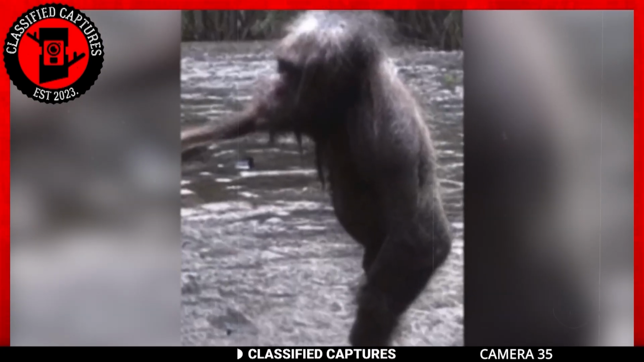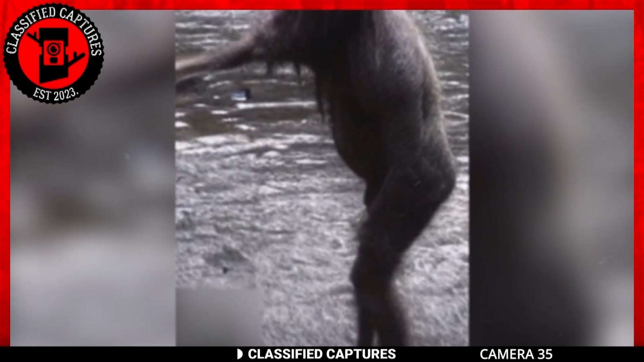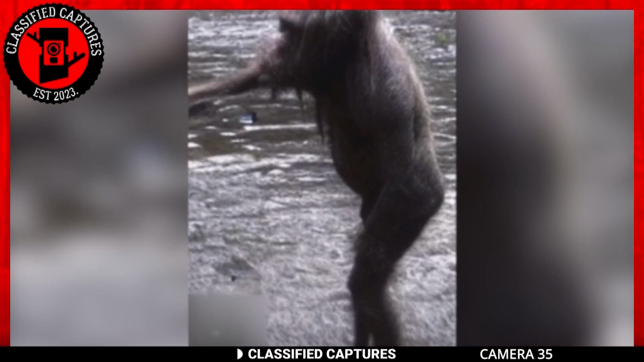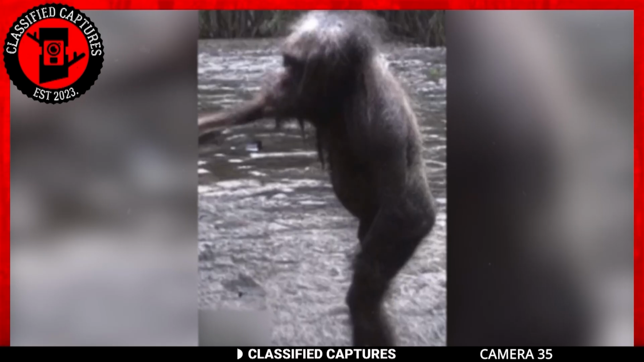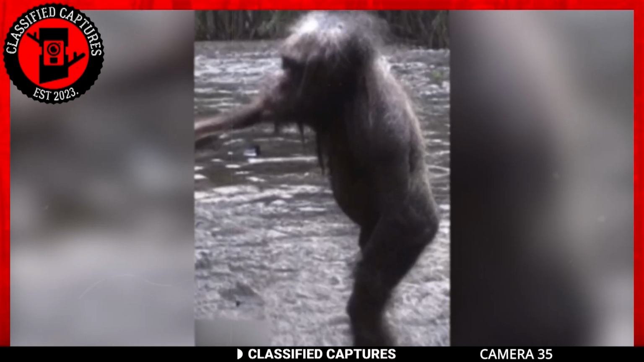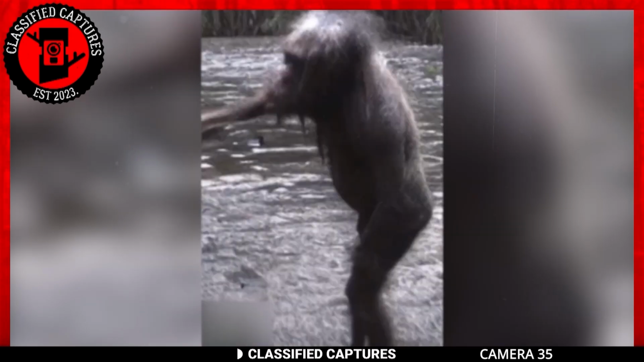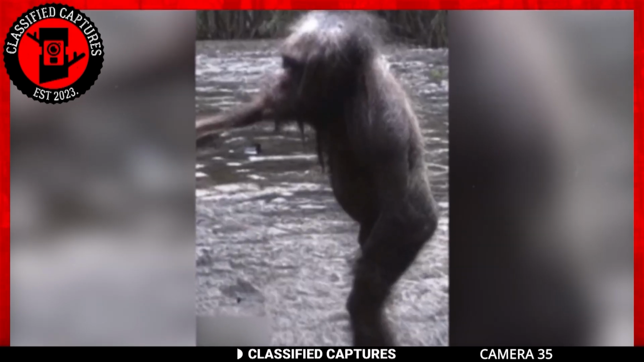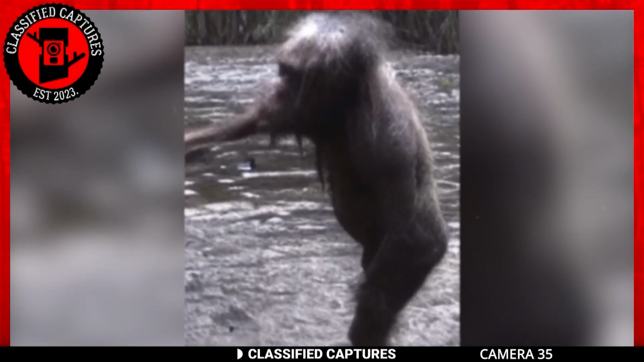The fur, or rather the absence thereof. This enigmatic being defies the norms, its pelt seemingly untouched by nature's brushstrokes. It's almost as if its very existence was meant to remain a canvas of bare intrigue, save for the whimsical crown of fur that graces its head. Despite these magnificent words I've been able to pull together to describe this creature, one question remains.